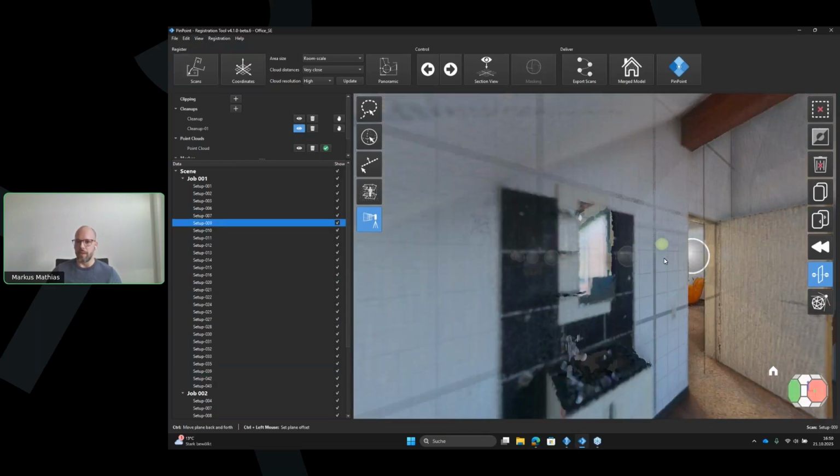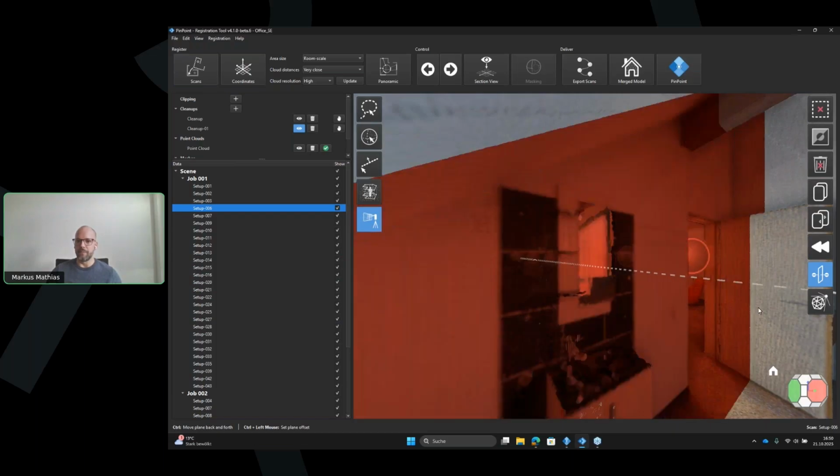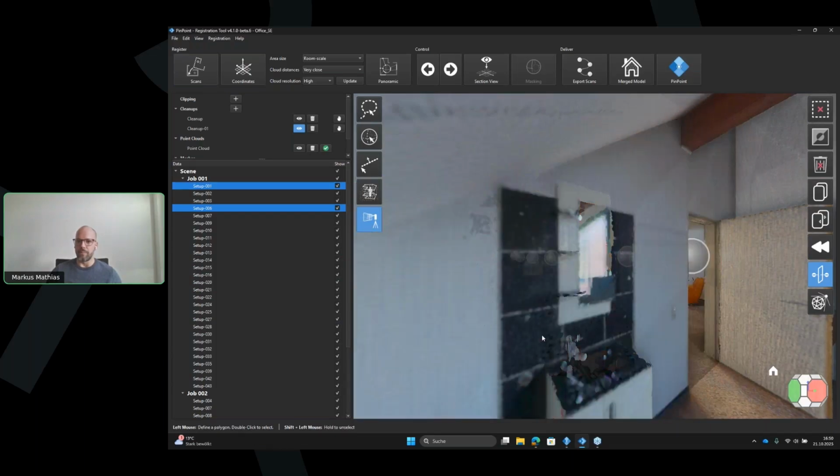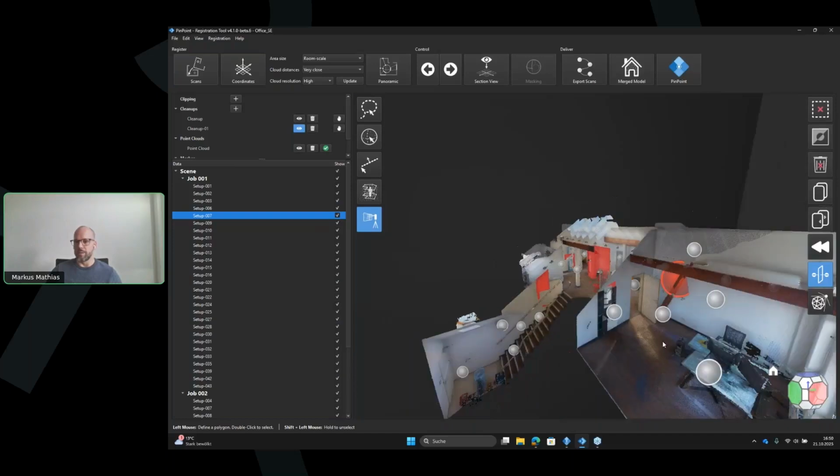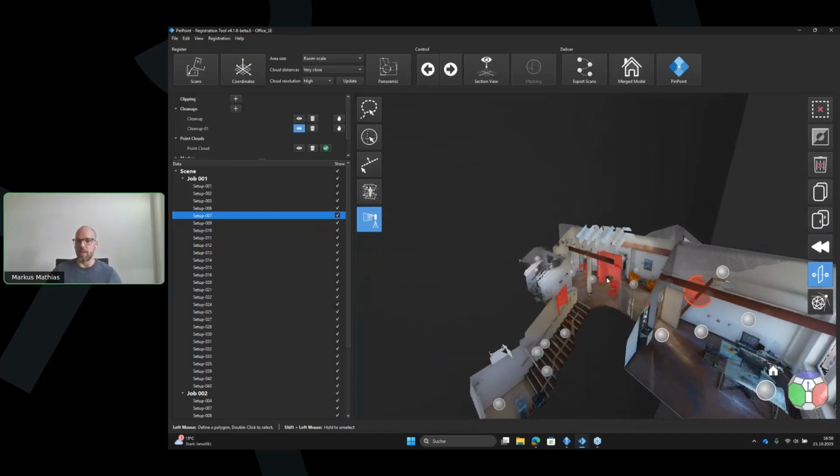And with the mirror tool, you can now define the wall plane, set it roughly to the plane of the wall, surround the mirror once, finish with double click. And now all the geometry that is generated through scan positions looking through these mirrors is marked at once.